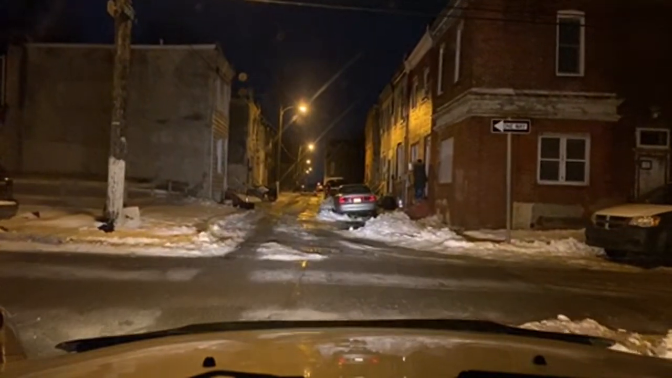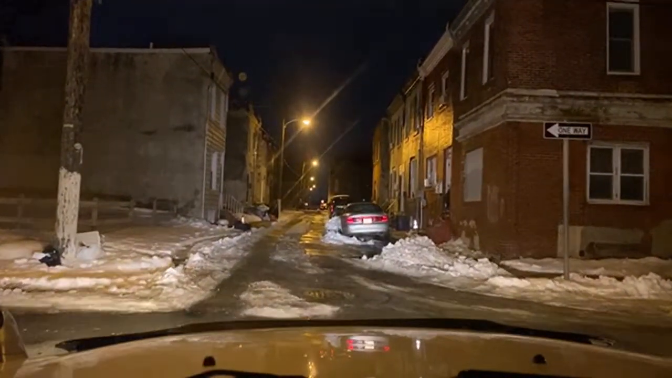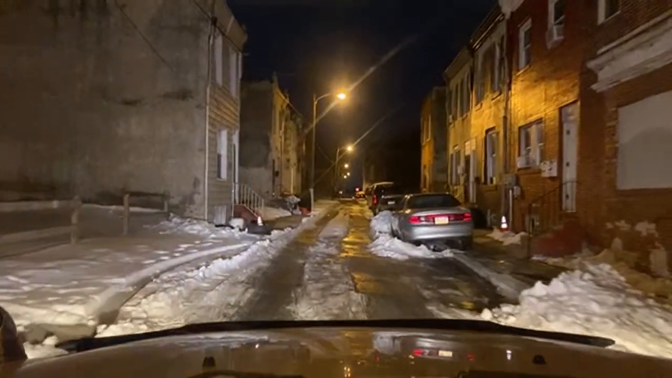Yeah, crazy. We're on Dover. We're crossing over. We're on the 2400 block of Dover.